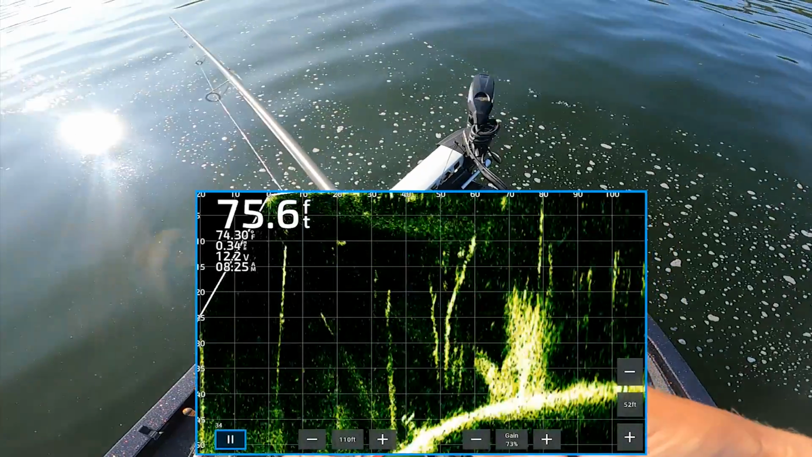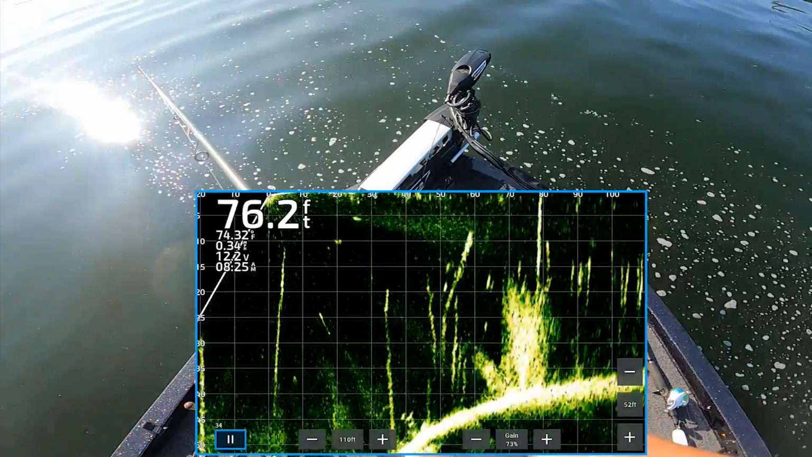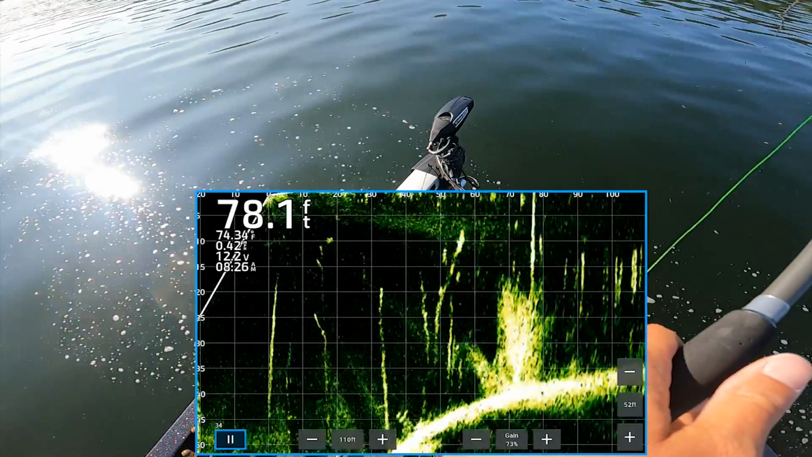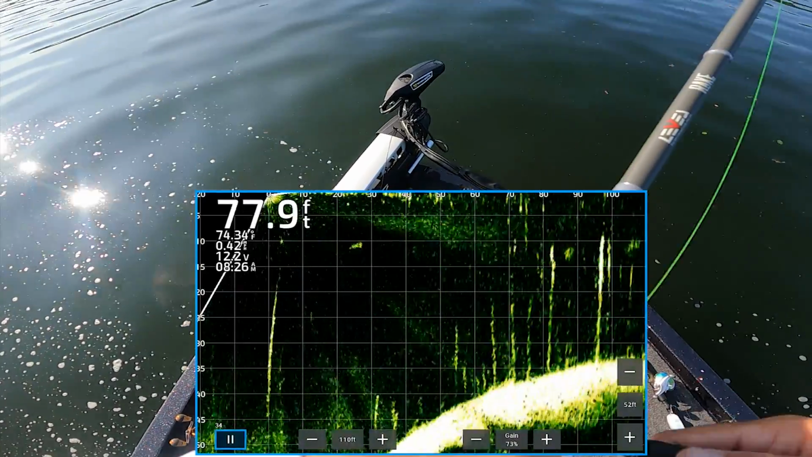We jacked it up. Because I ain't eating the minnow, 100%. That ain't happening right now. They were too deep to come up on the top.